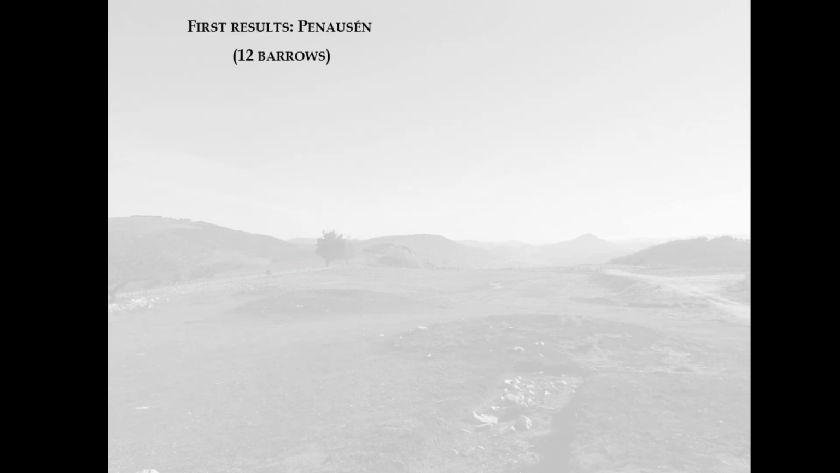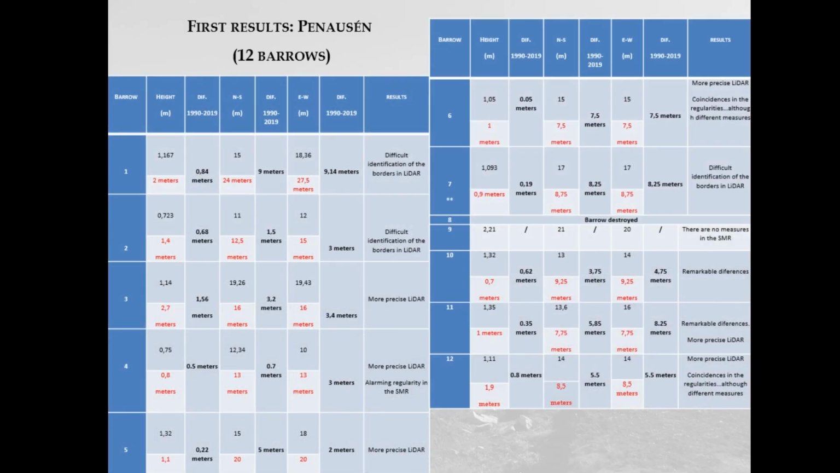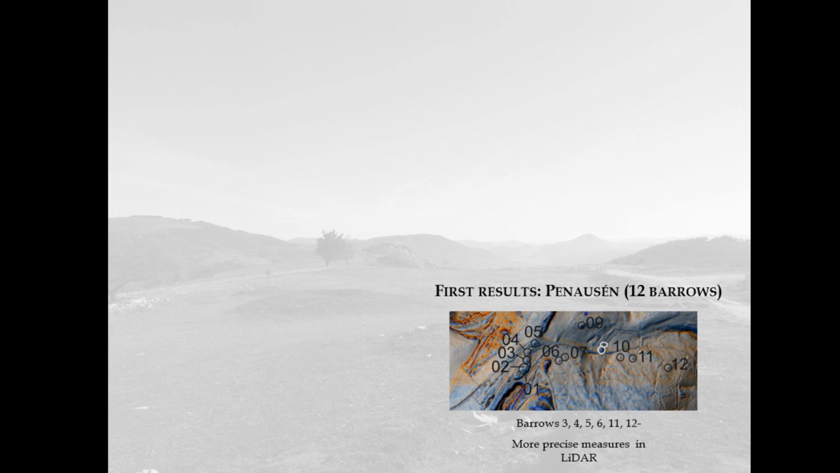You are seeing now on the slide the same kind of table, but on this occasion with information gathered about the Penausen site. In this case, there are more structures. We have 12 barrows, although number 8 was destroyed during the construction of a road. It's crucial to stress that LiDAR obtained more precise and coherent measures for 6 structures of the cemetery, as you can see on the slide. However, in 2 barrows, the information was not so precise.